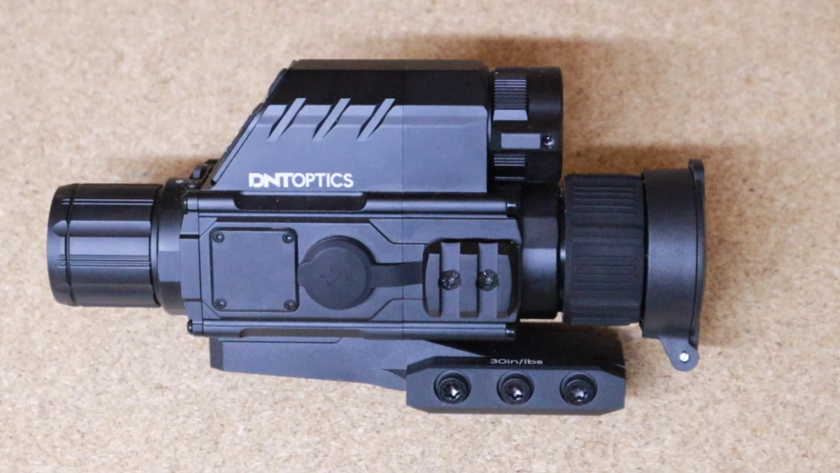Thanks heaps to DNT for sending that out to me. I really, really do appreciate it. In fact, in the mail today, at the time of recording this, I just received the DNT The One scope, which is a 7-35. And they've just sent me that just to have a bit of a play with. It's one of their test demo units.